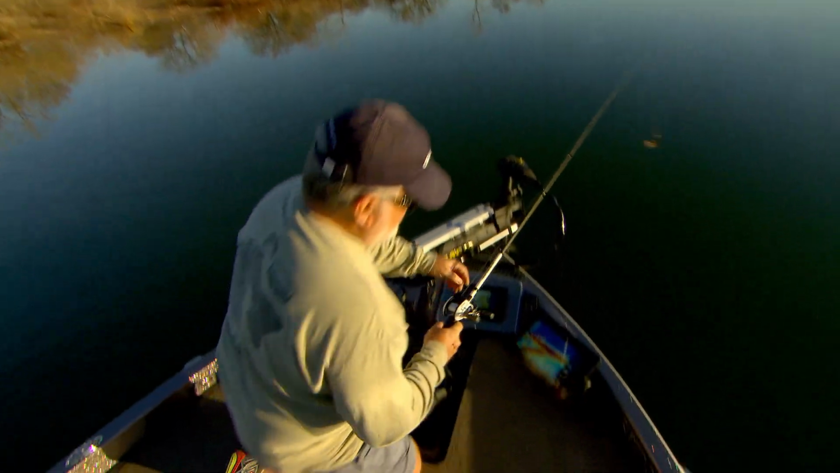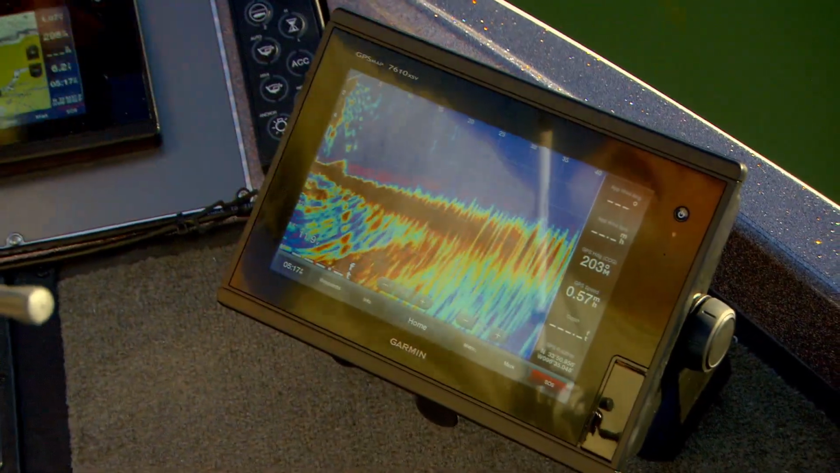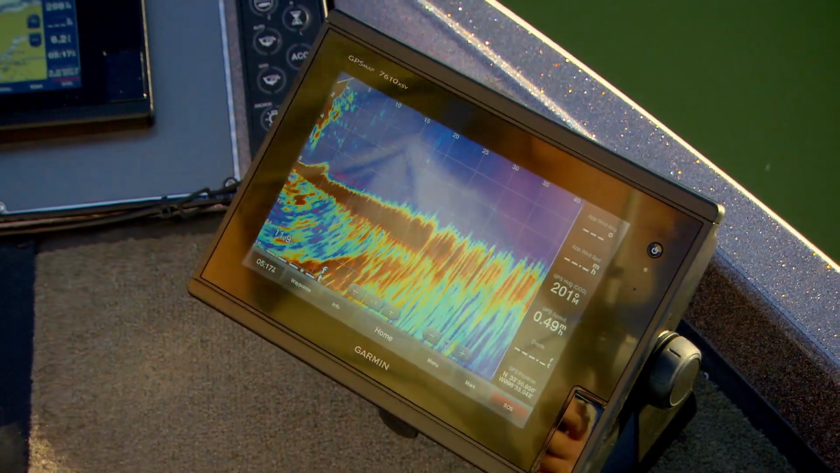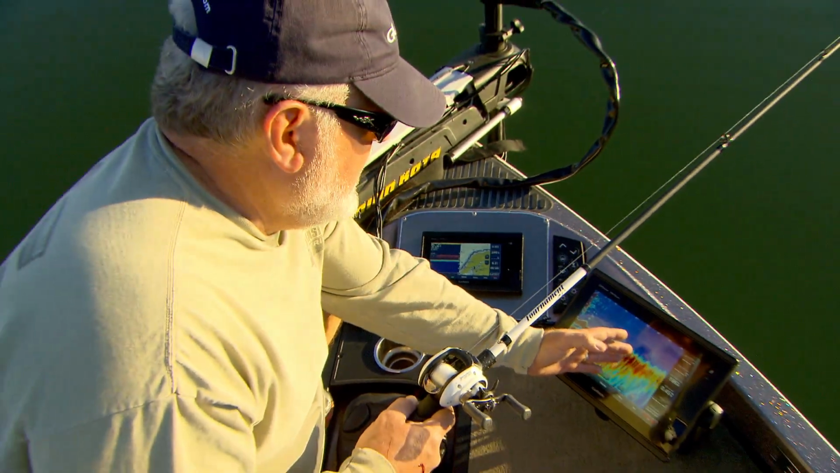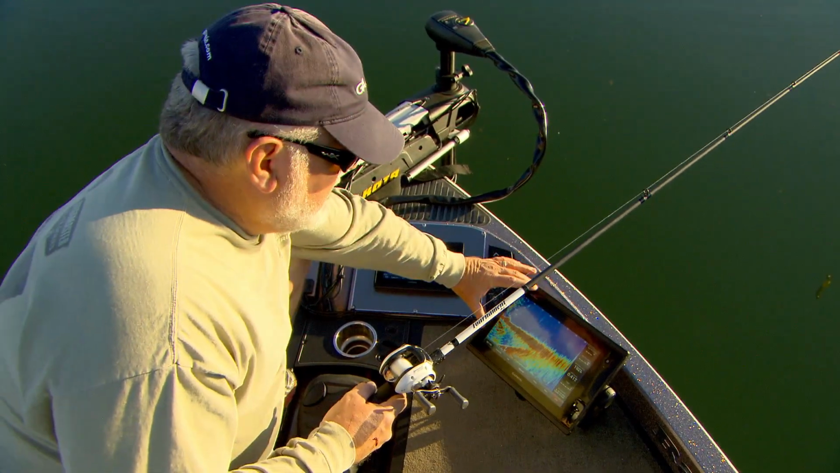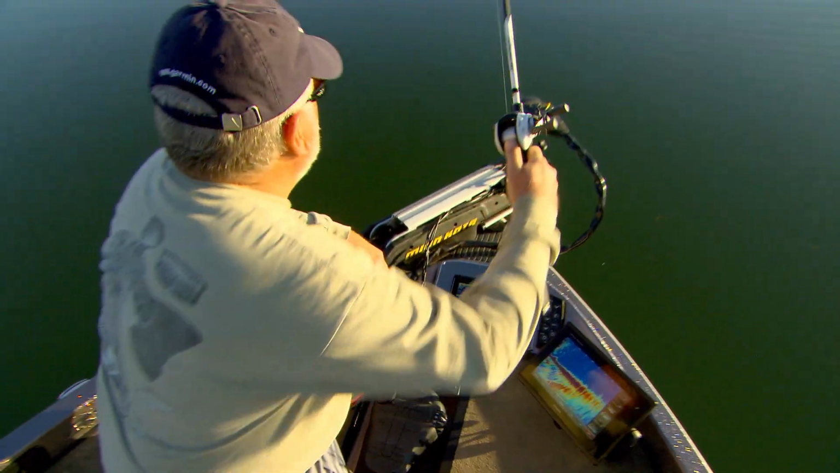What this technology does is, this is the transducer right here in the boat. And every time this transducer shoots an impulse down, it refreshes the entire screen all at once. So you don't feed data across the screen that becomes history after it gets about a half inch across the screen. It's already behind the boat. This is real-time data that you're looking at here.